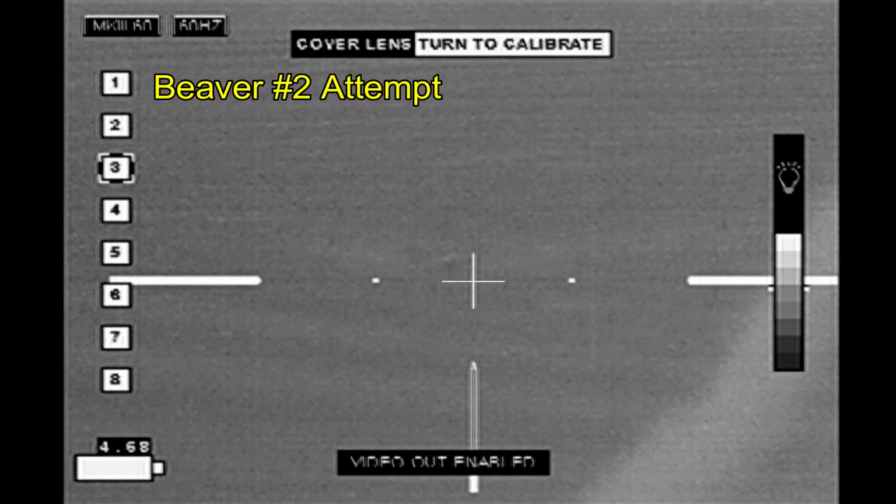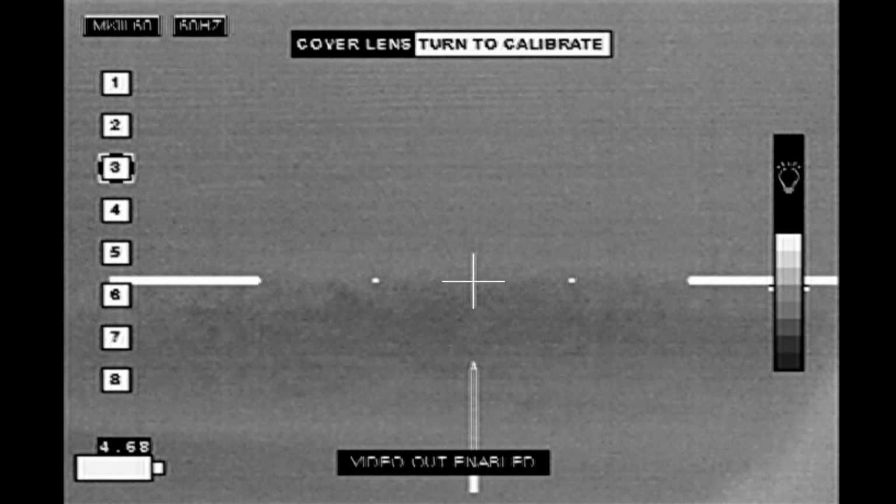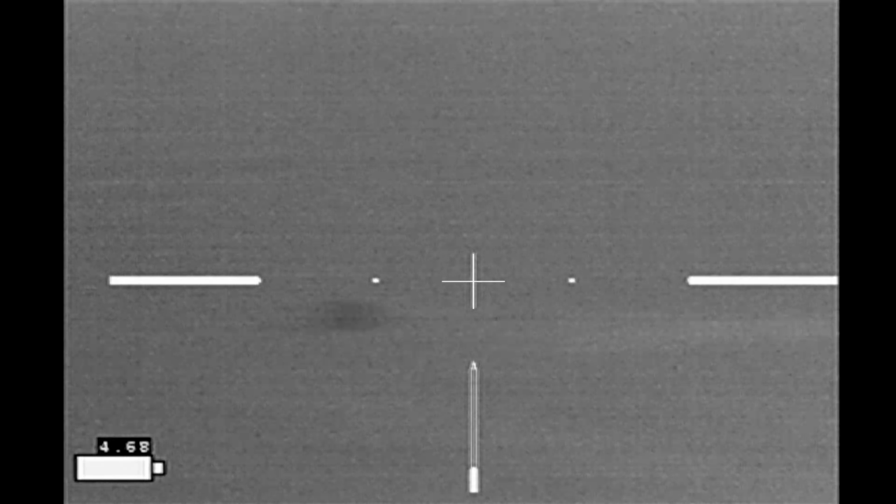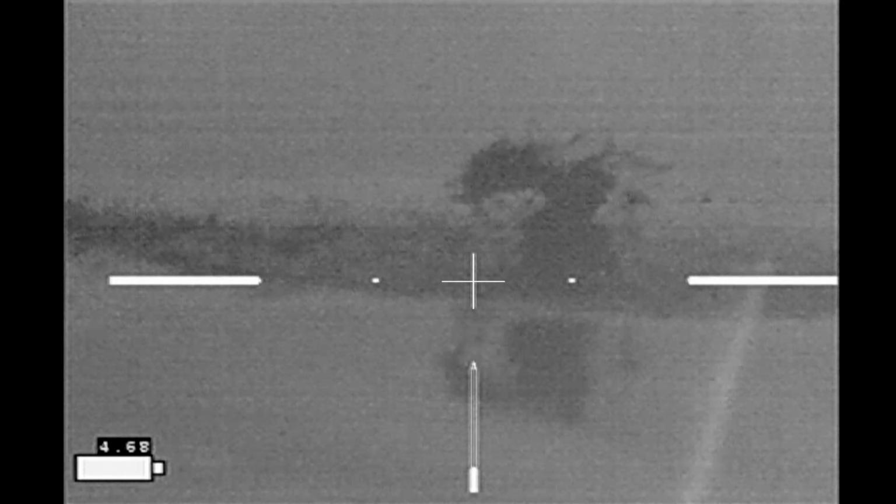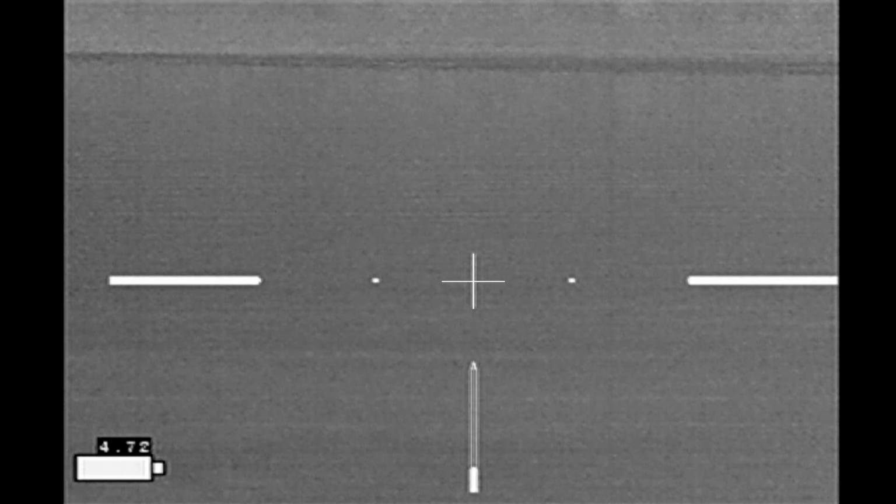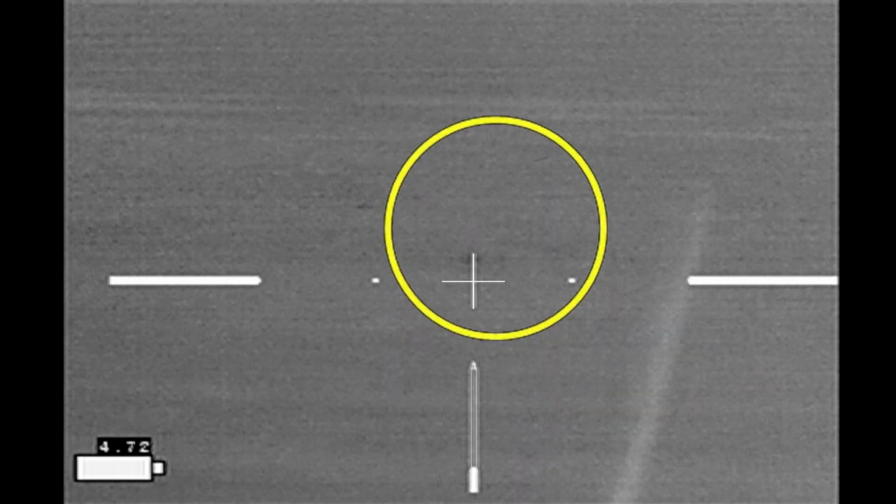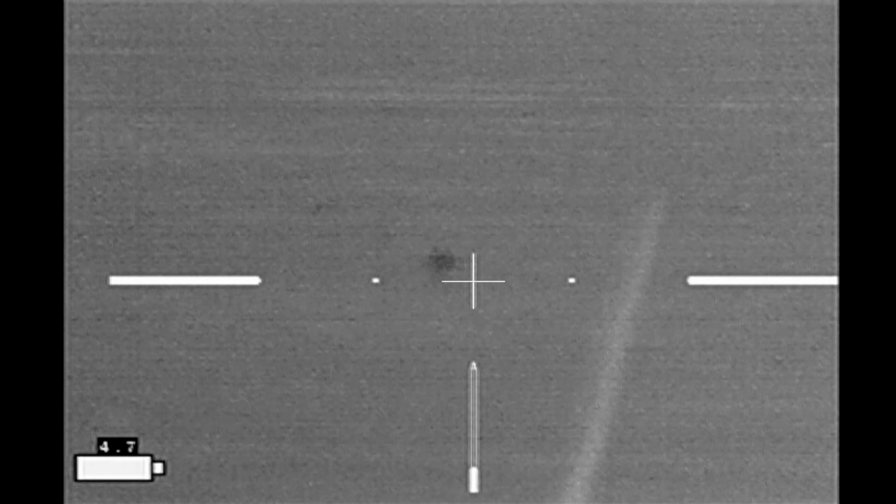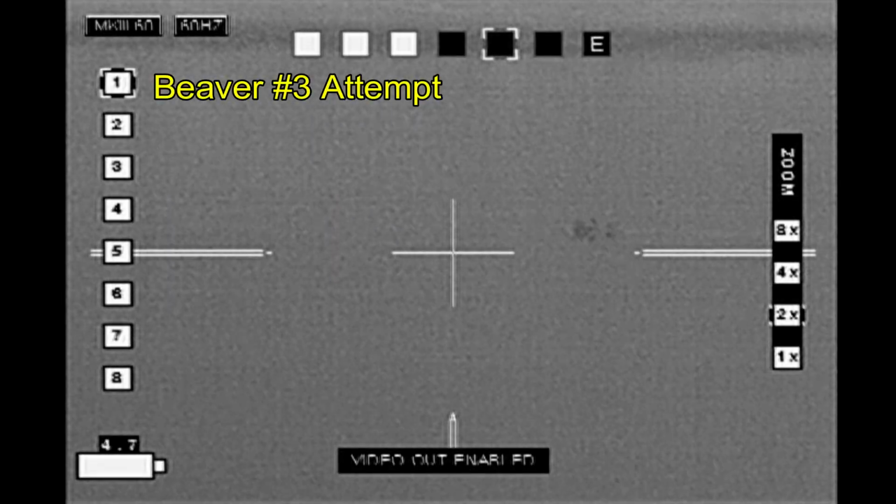This actually looks like a much smaller beaver. Inside of 20 yards, based upon how blurry the image is, and I apparently missed. Aim a little higher to compensate for the scope height over the bore difference. And that's a kill. First beaver of the night. Shortly thereafter, we got another beaver.